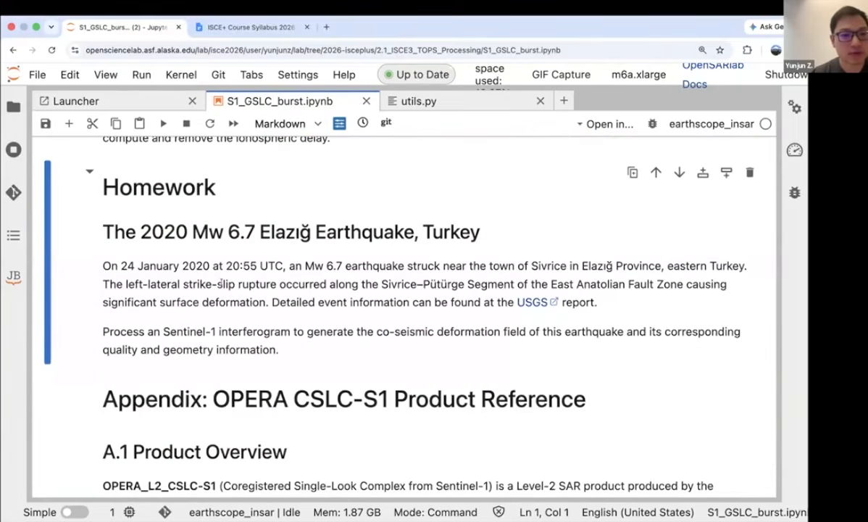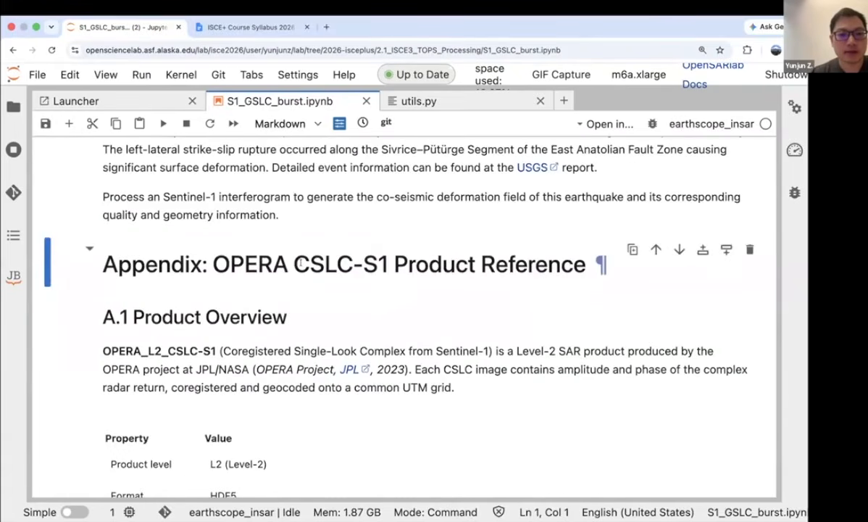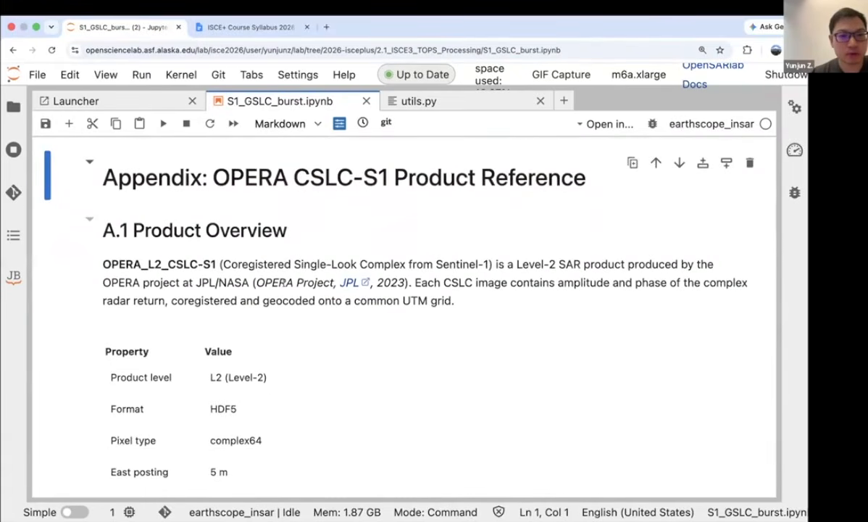For the homework on this part, we would like you to process another Sentinel-1 interferogram for an earthquake. One choice would be the 2020 earthquake in Turkey. This is what you will use for the next session along with Gareth. Of course, you can also choose another earthquake or another area of interest of yours. That is also fine.